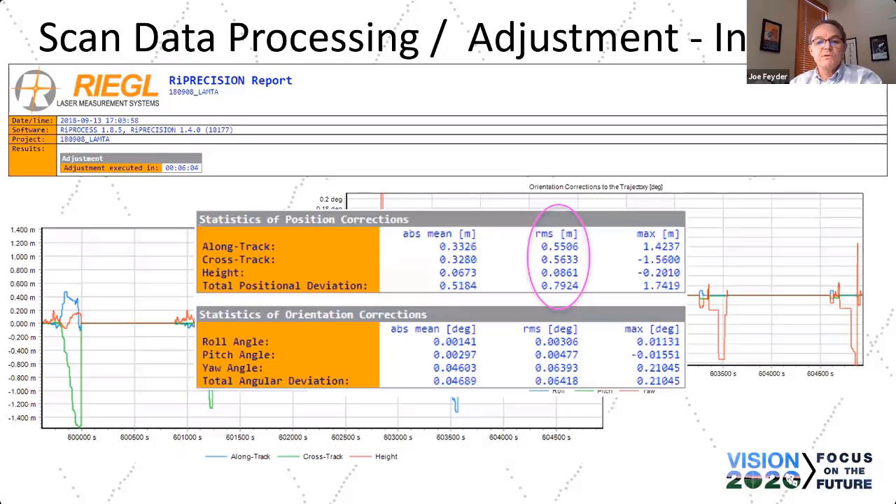Usually we run 3-4 iterations of cloud to cloud. You get to the point of diminishing returns. Once you get these down inside a centimeter, you're just killing time now, and it's really not helping you out.